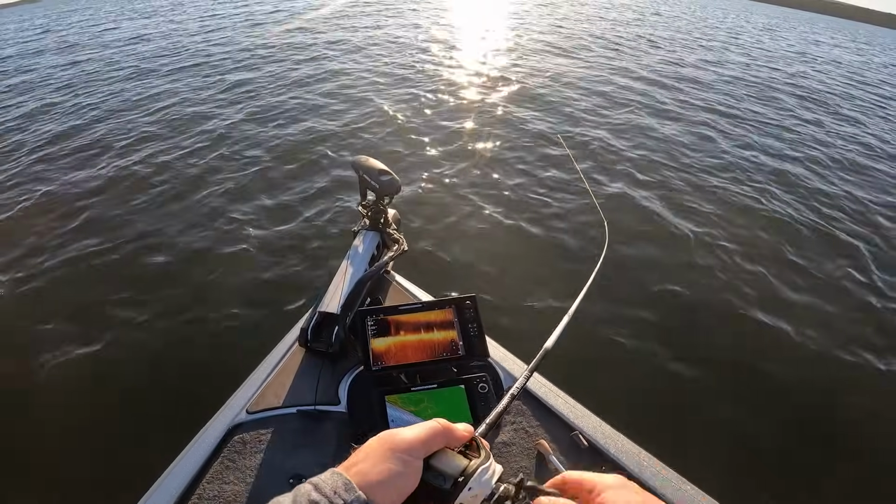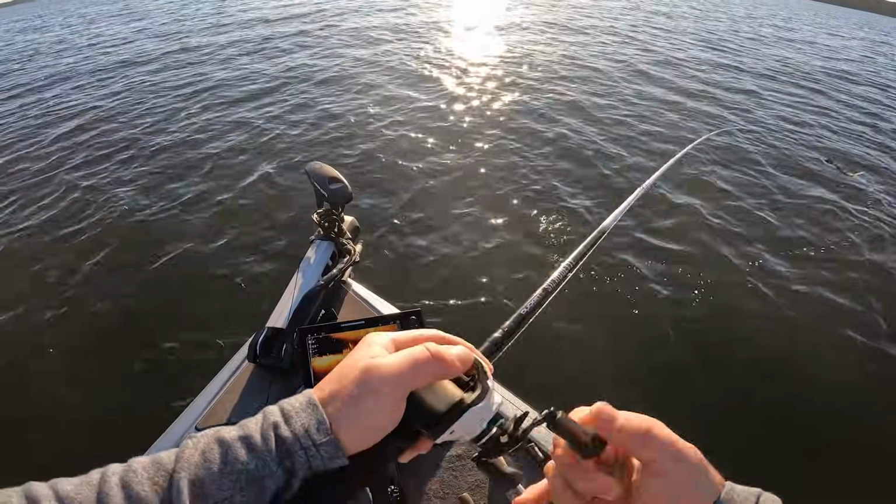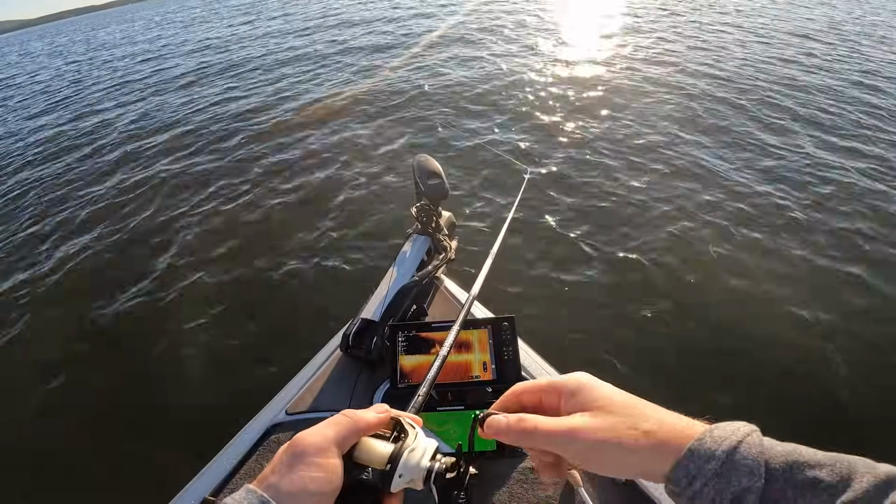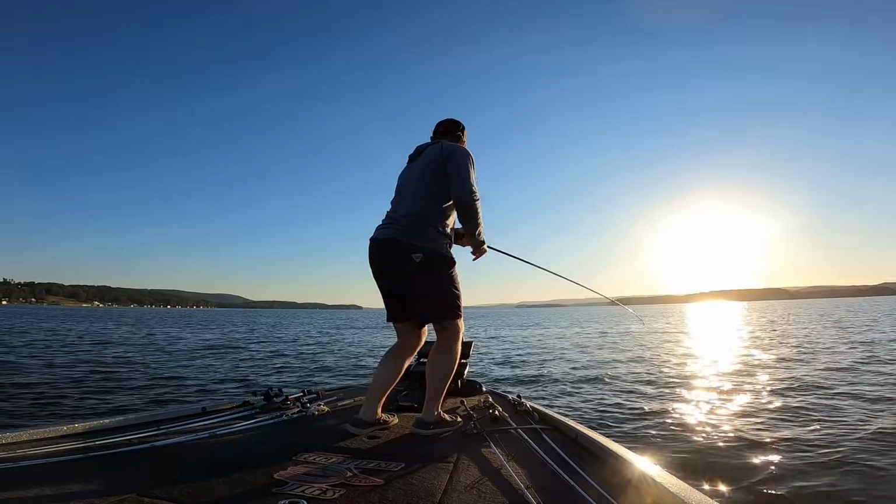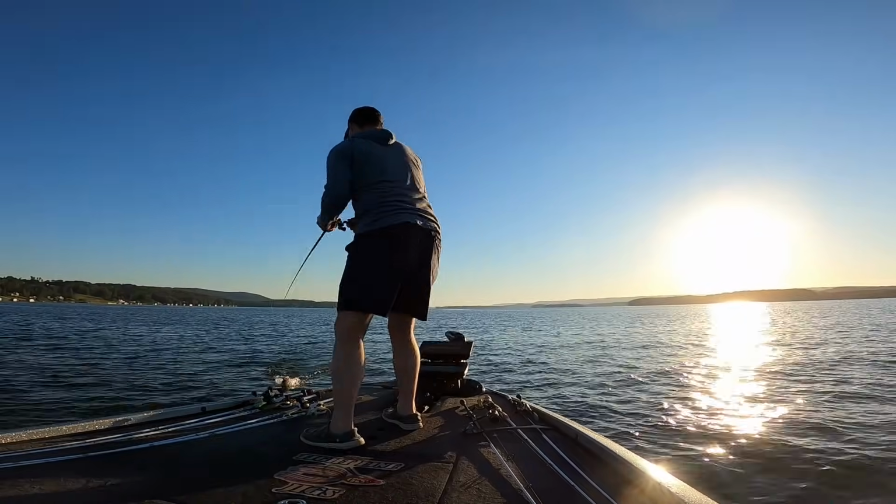Ooh, let's see what that is on the old scoper. Some big stuff moving out there in front. Got him. Oh my gosh. Feels like a pretty good one, there's a big group of them right there.